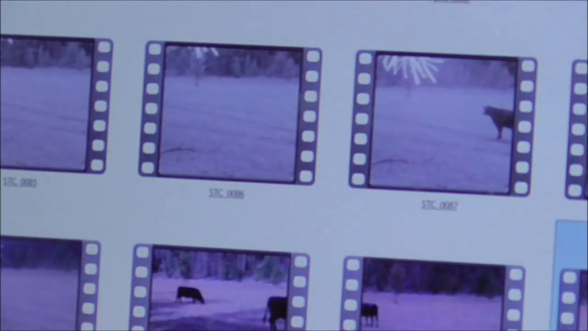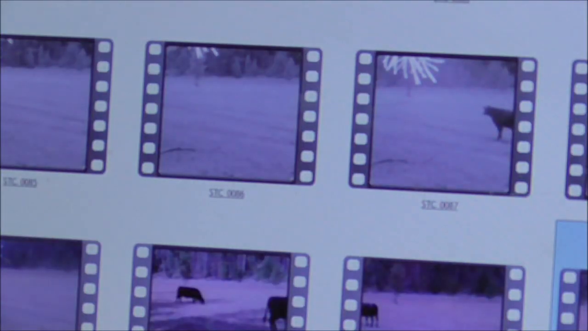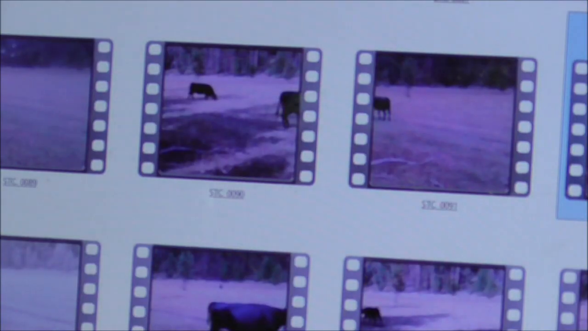Oh, there we go. There's something. We'll set the camera off. Got a deer finally. A little bit better than cows. Looks like a doe. And I think the rest of these are going to all be cattle too.